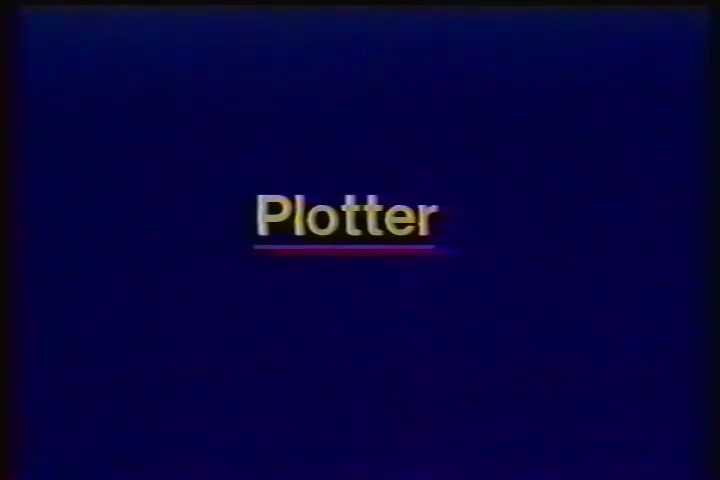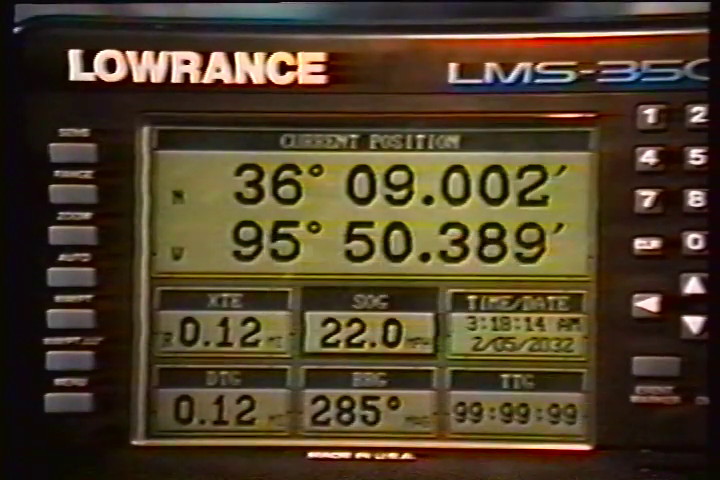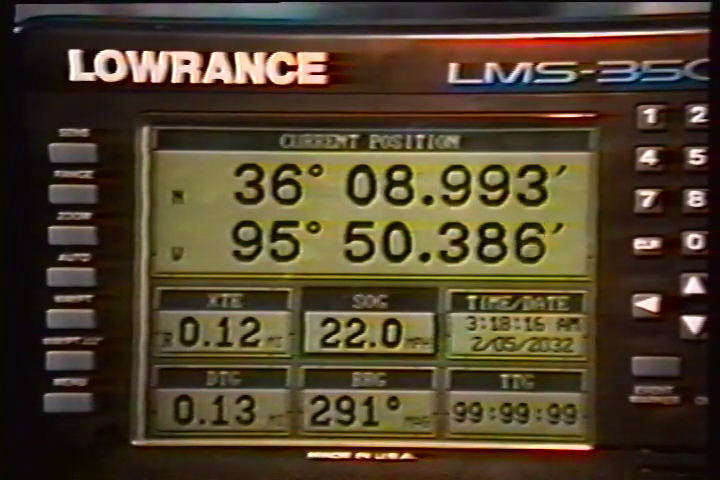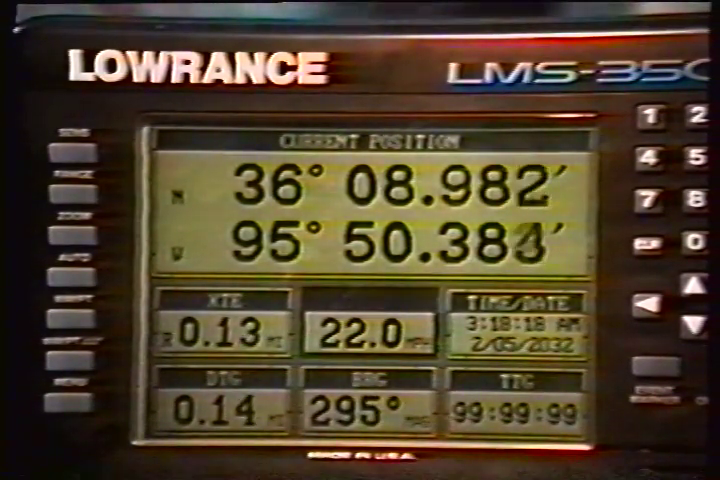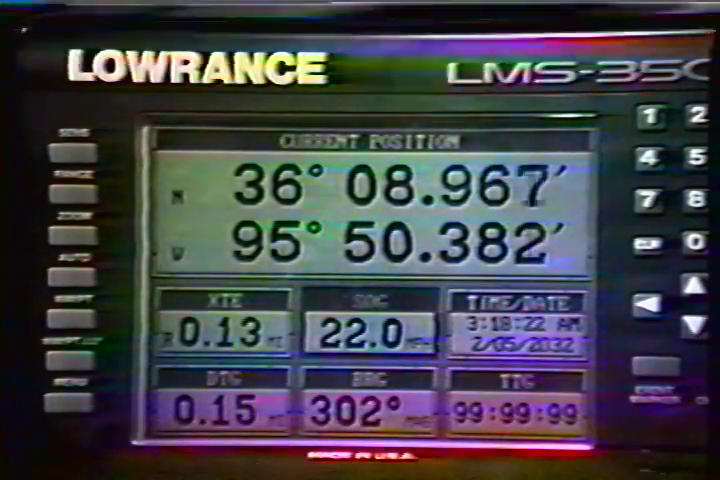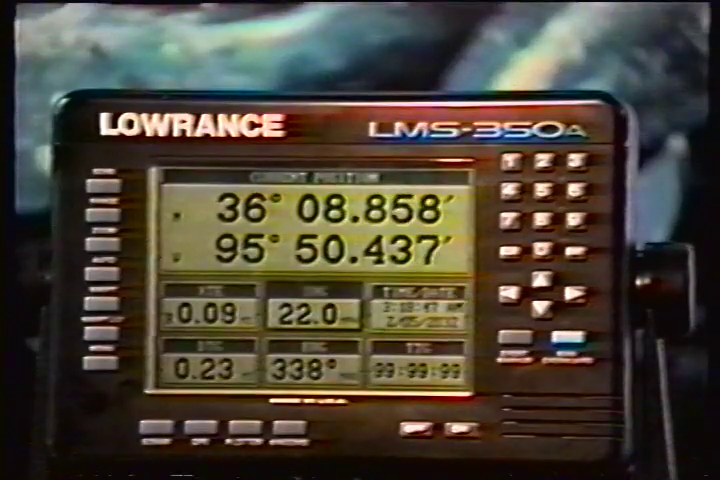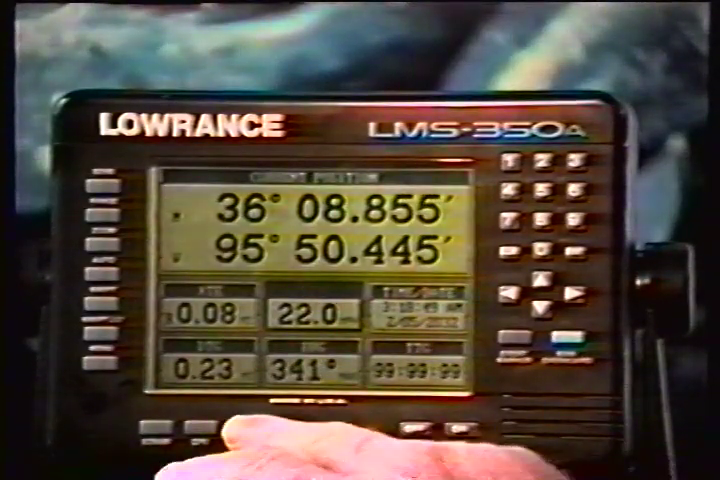The plotter lets you see your course and a direction of travel on the screen. If you've recalled a waypoint, the plotter shows your starting location, present position, and destination. However, you do not have to recall a waypoint to use the plotter. To use the plotter, simply press the plotter key.